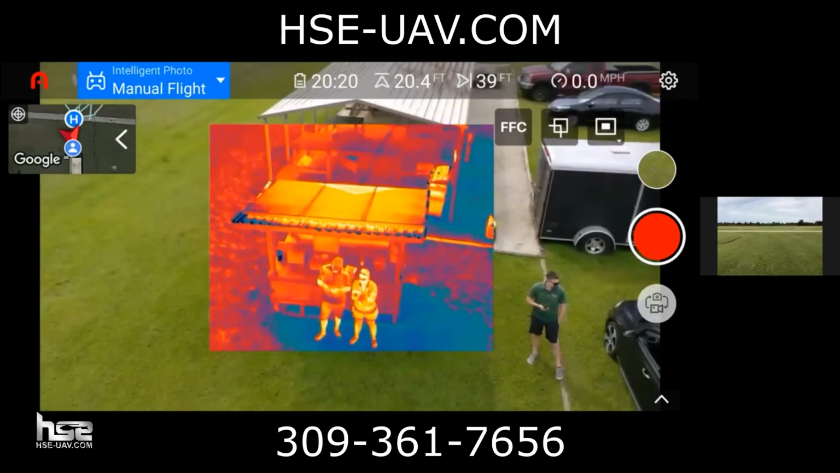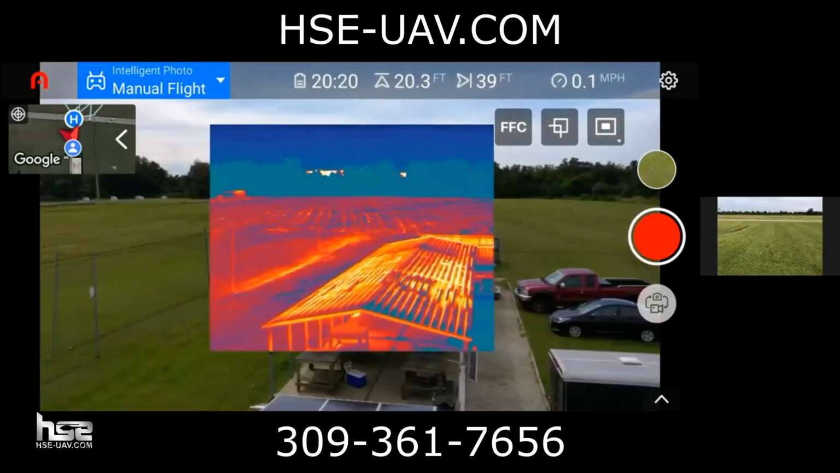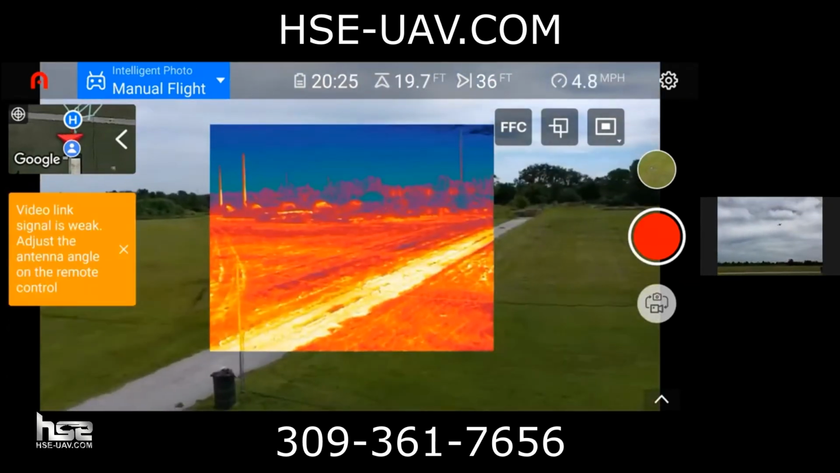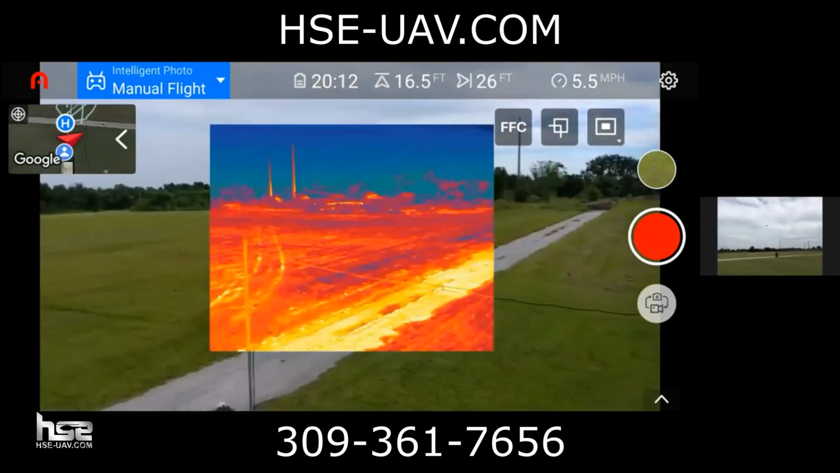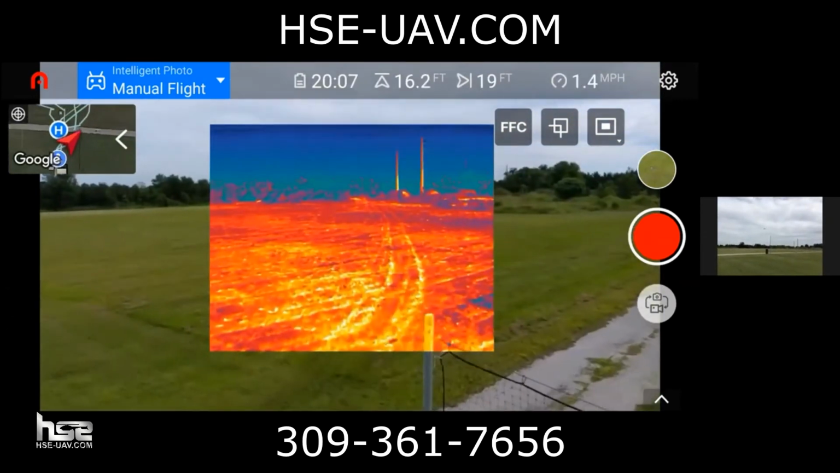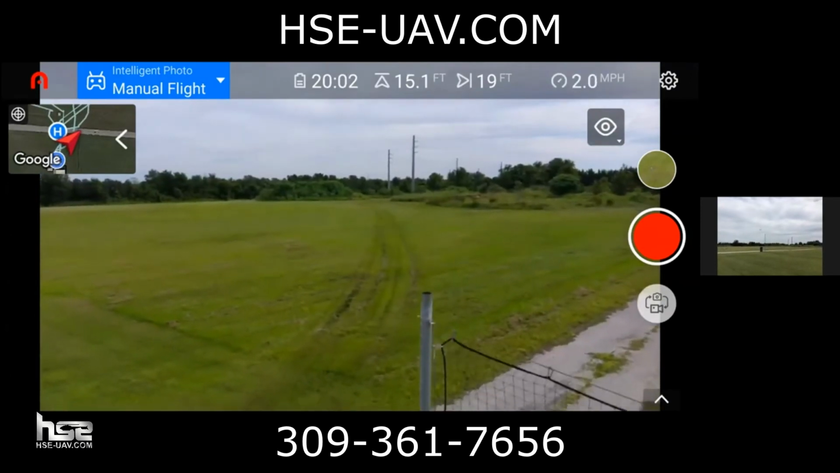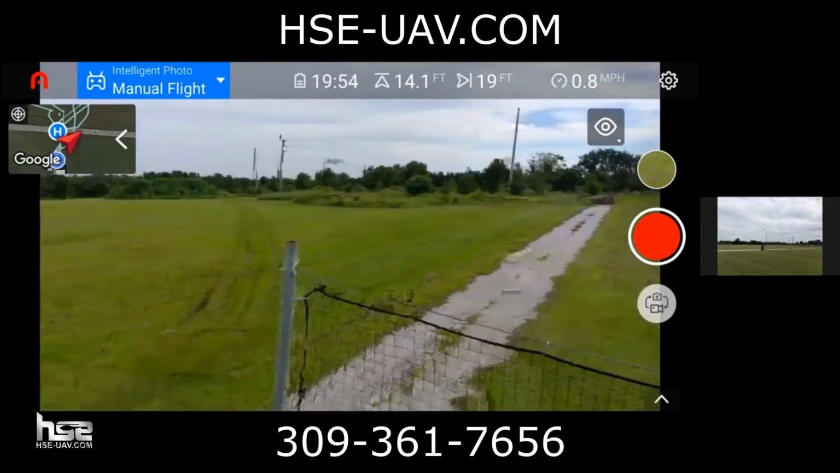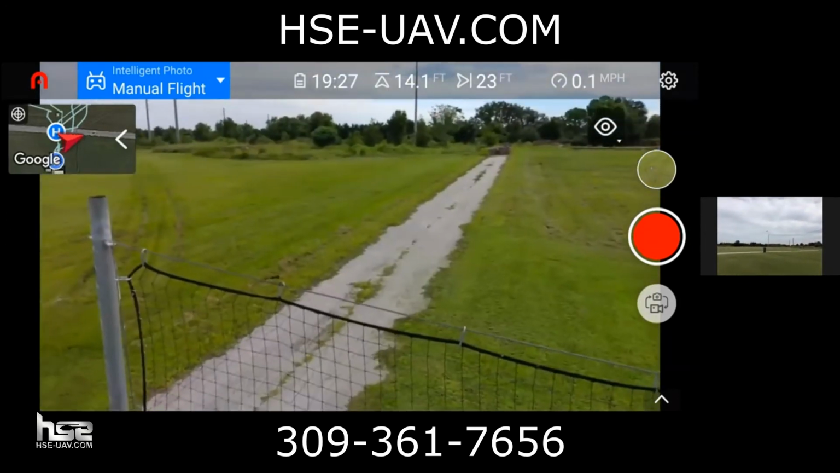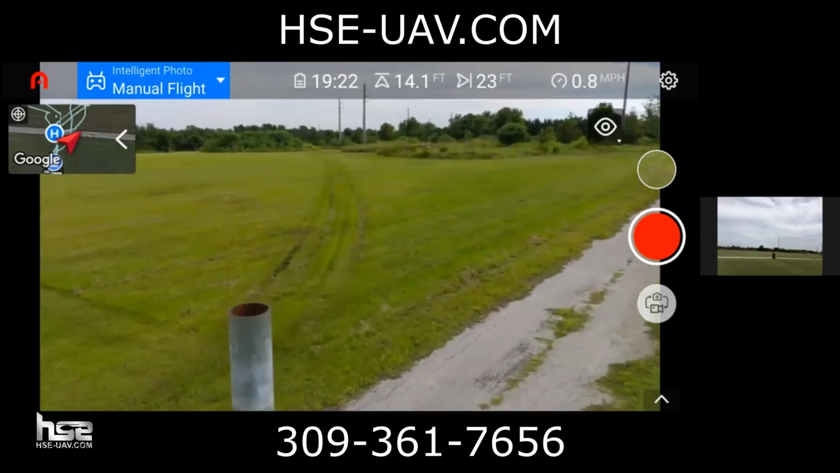So again, this is an incredibly useful tool. It really is. Let's do a little inspection. Let's take a look at this poster here. We're going to switch over to the standard camera. I want to show you just how good this resolution is. So we're going to get real close to this net right here, and I want to show you just how well you can zoom in with this camera.